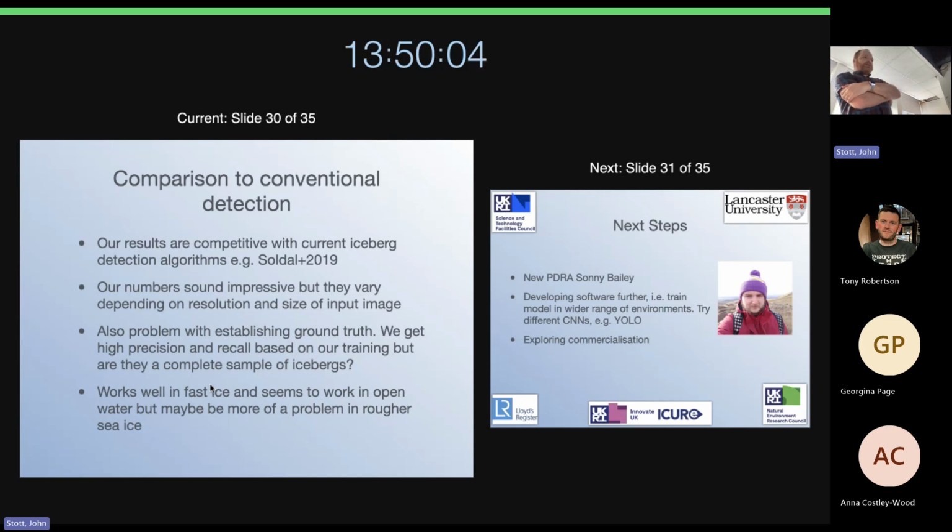It works well in fast ice. It seems to work in open water as well. It's good that it works in fast ice because obviously you've got that background of the ice there. There might be problems in rougher sea ice. So when you've got sea ice with an iceberg embedded in it, and also in rougher seas themselves, when you've got large waves, etc., you may get problems then with the scattering.